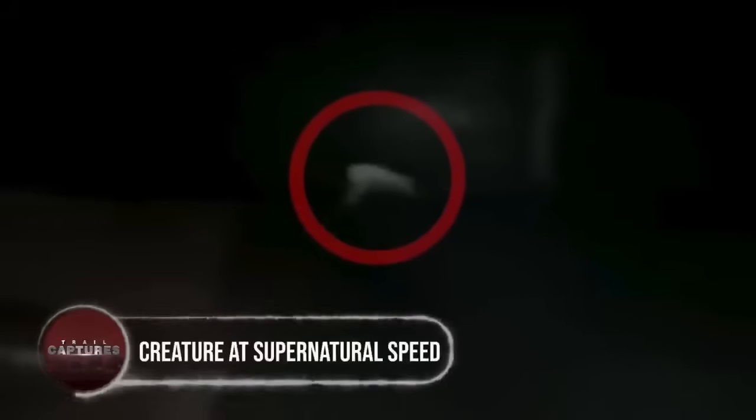Creature at supernatural speed. During the road, the car comes to a halt, and suddenly, an otherworldly figure materializes in the distance, sprinting with supernatural speed. Bewildering and ghostly, the creature emerges in the video, its form obscured by darkness, yet strangely white with 4 agile legs propelling it forward. Its movements, reminiscent of a predator, exude an air of danger. Unfazed by potential threats, the passengers remain transfixed, watching this enigmatic being with equal parts fear and fascination.